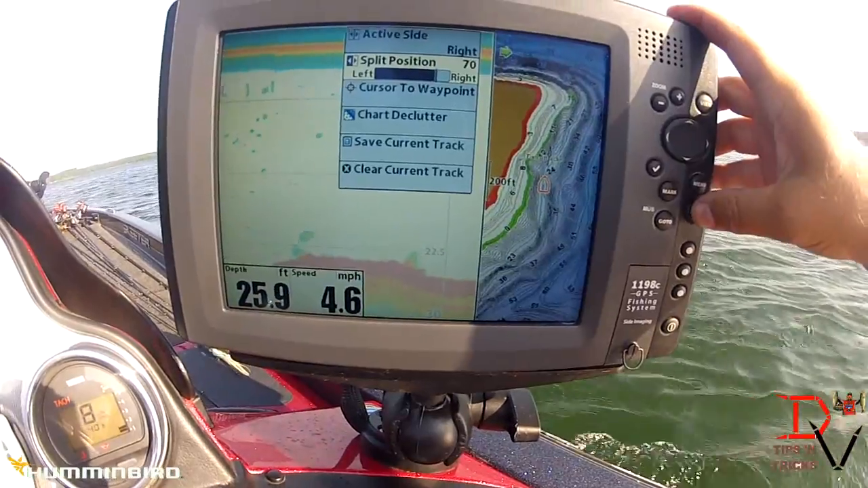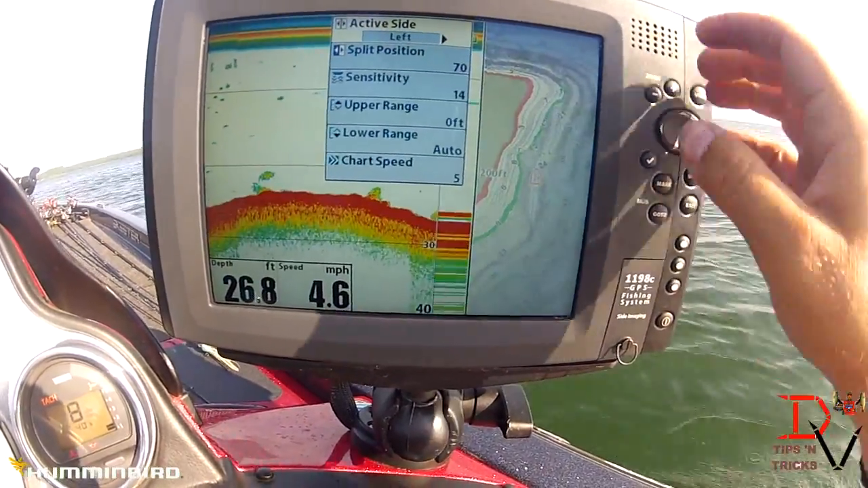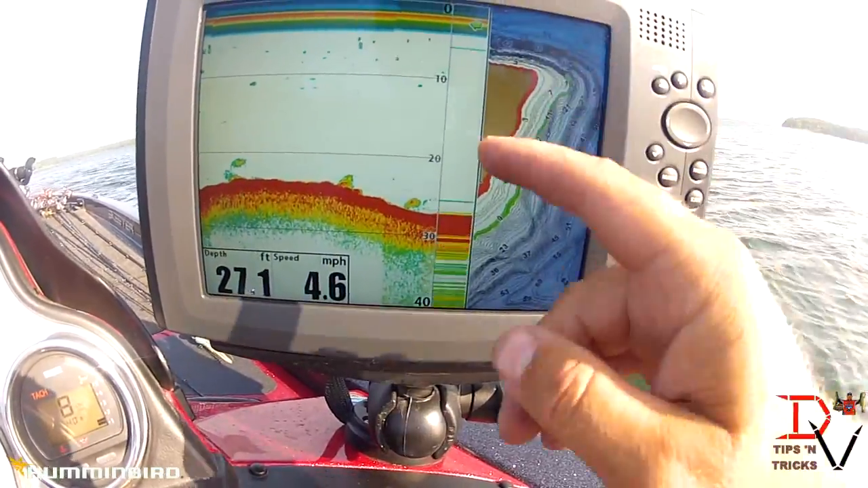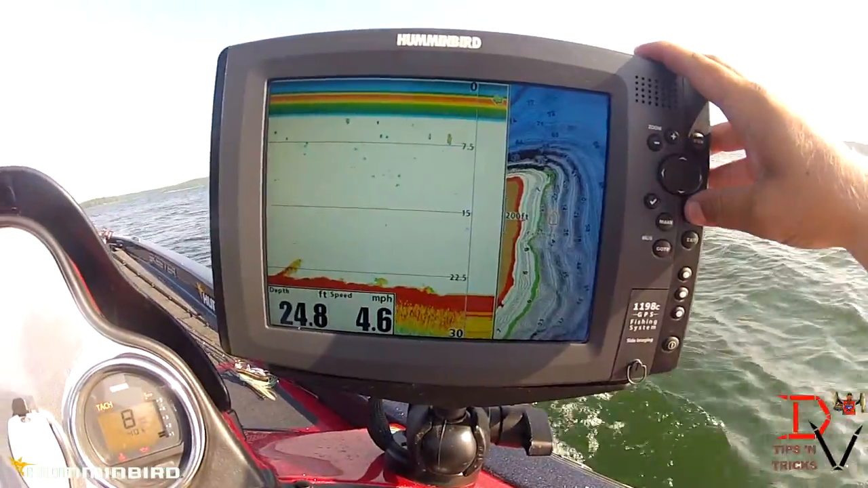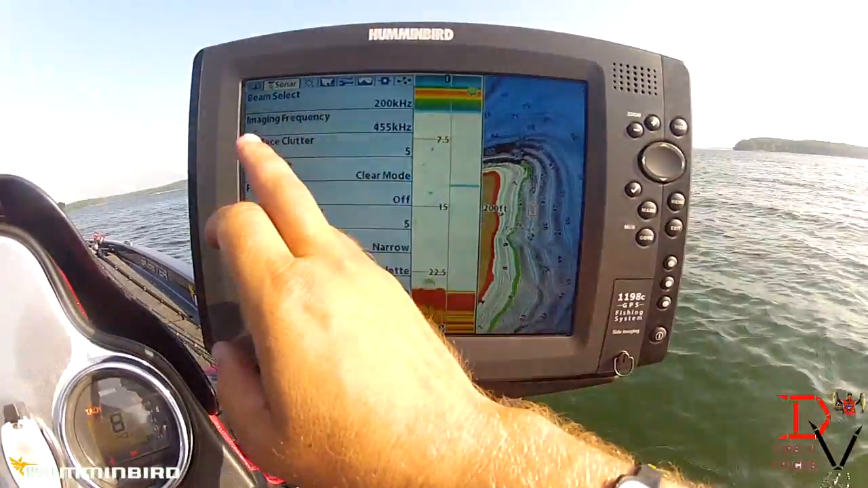We put a little sliver of map, we put a lot of 2D sonar, and we go out here and we start searching. We're going to go to active side left. If you look at your green arrow, that's which side's active. There's a brush pile down here. The other thing, if you hit menu twice, you go to active.